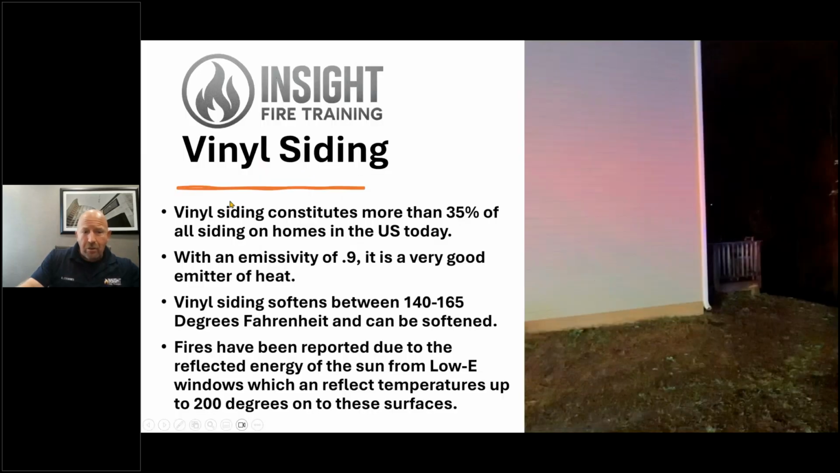We talk about vinyl siding. It covers more than 35% of all homes in the US. You don't see it in some of the higher heat regions, such as Arizona, New Mexico, because it actually softens at 140 degrees and starts to sag. Even though they say it's not flammable, it actually starts to fall apart and melt and trail fire up the side of it at around 200 degrees. There's been reports of homes being set on fire because the neighbor's house is reflecting energy from their energy efficient low-E windows onto their house and melting it.